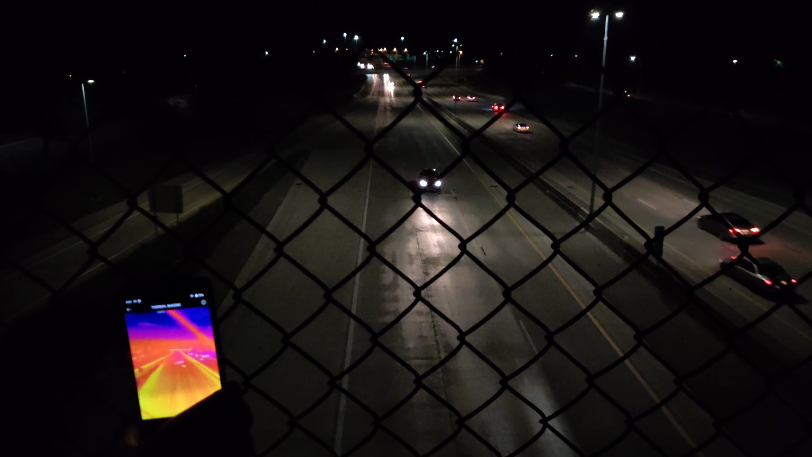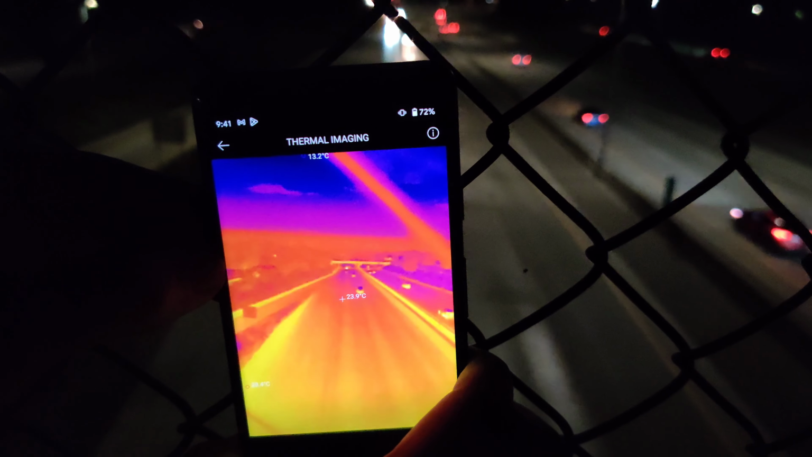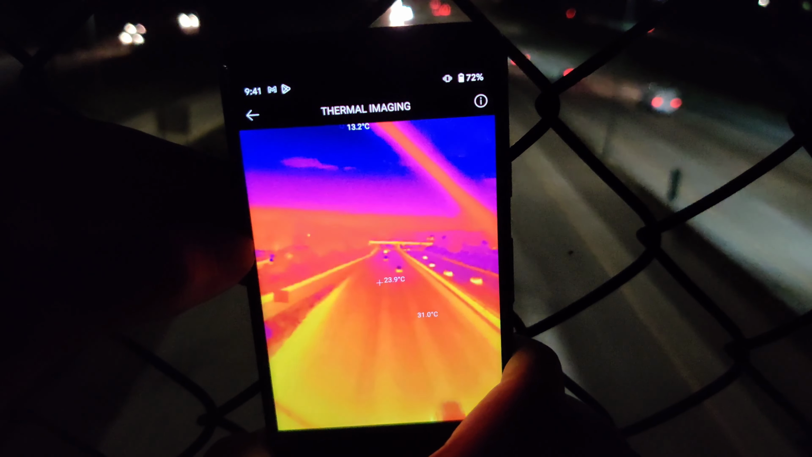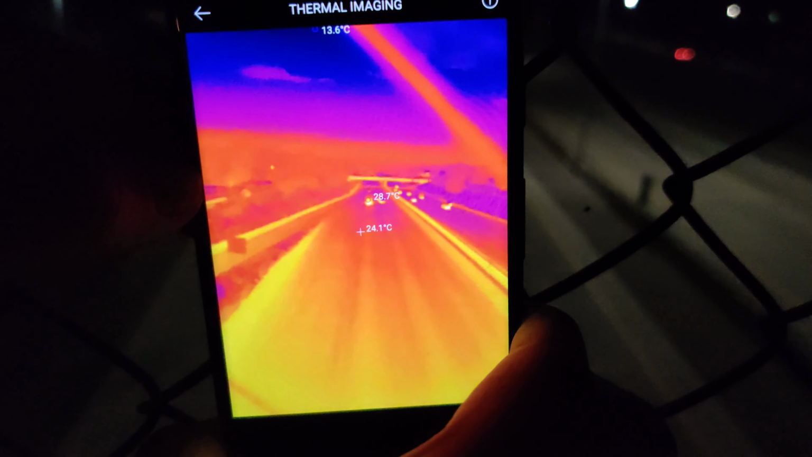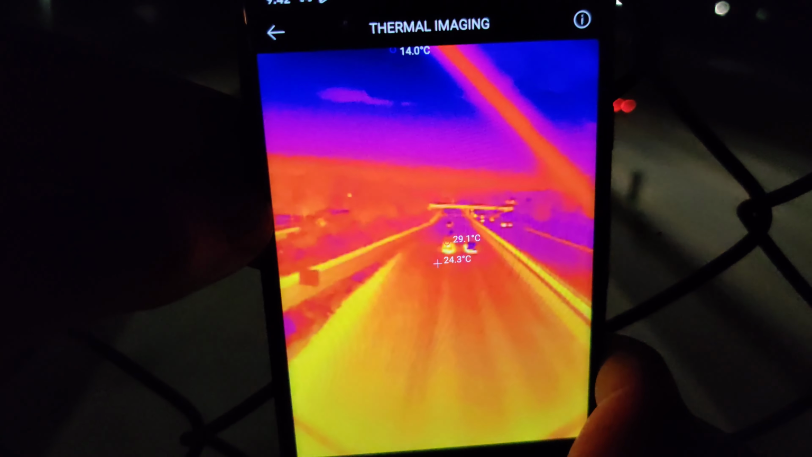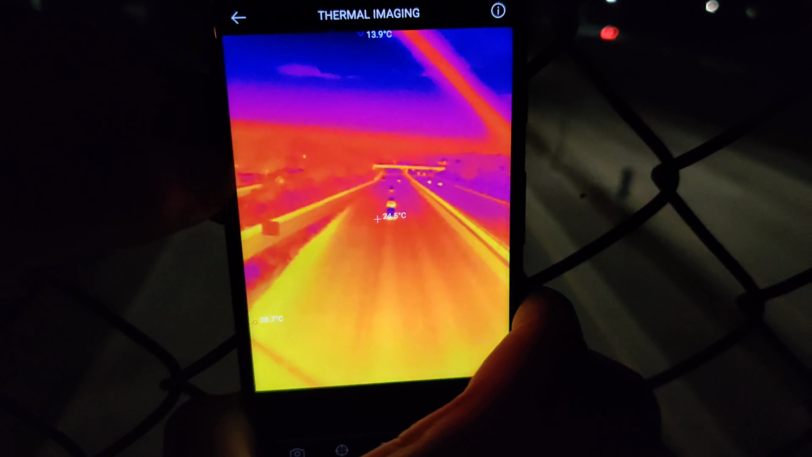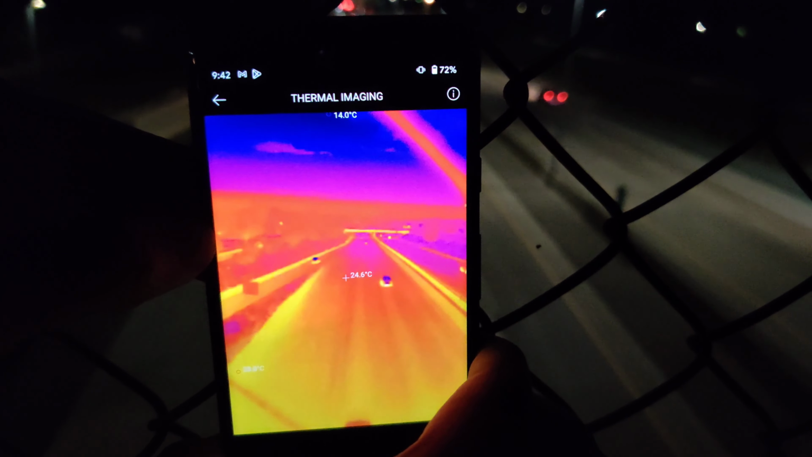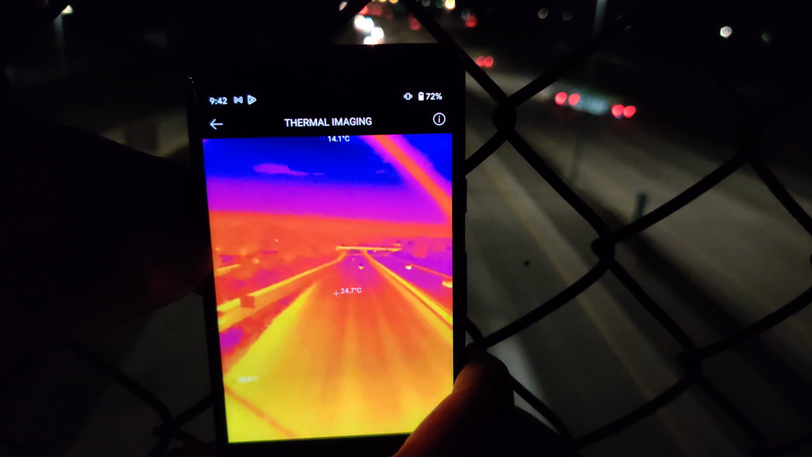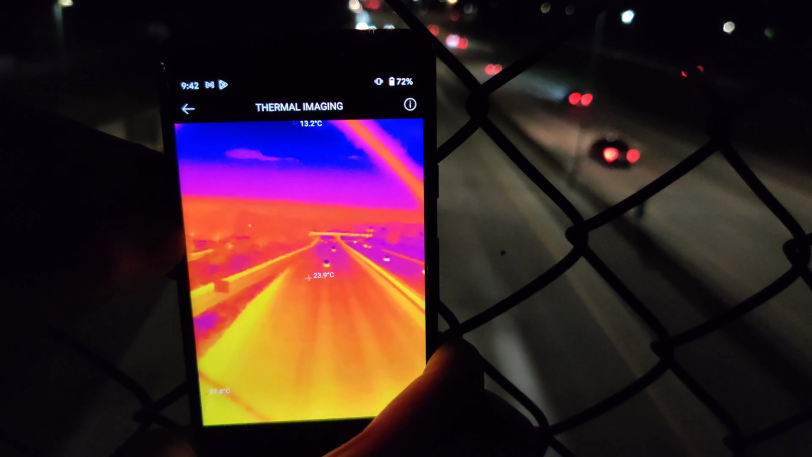So we are standing on top of an interstate highway over here, and we're trying to see just the distance. We're at a height of about 25 feet above the road surface. We're trying to see just how far this camera can pick up heat at nighttime. So far it's pretty impressive. It seems to track cars going the opposite direction for at least a quarter mile.